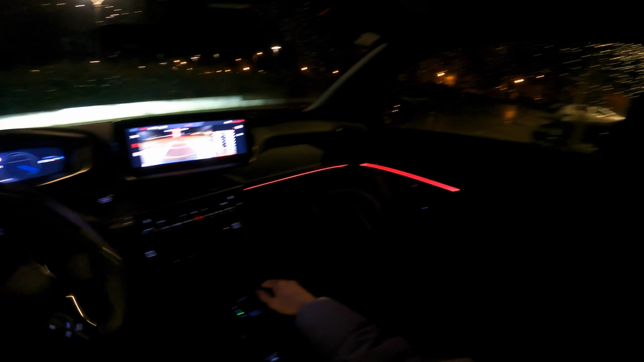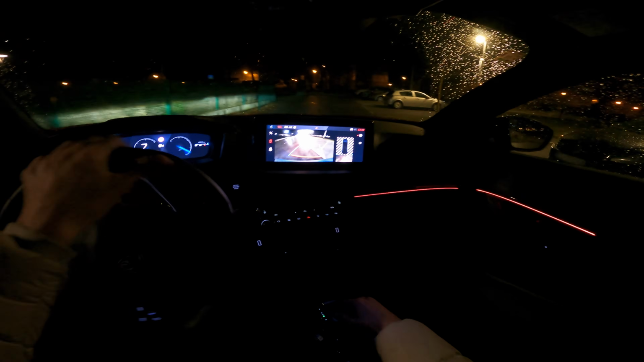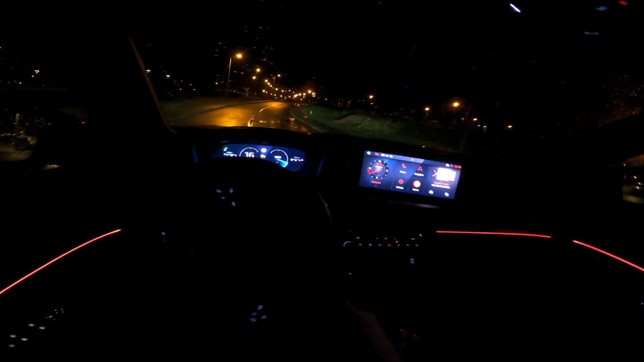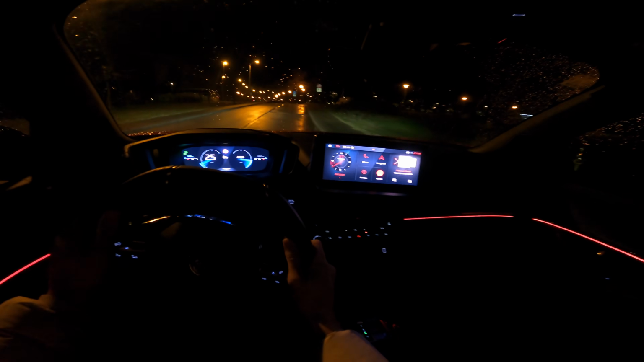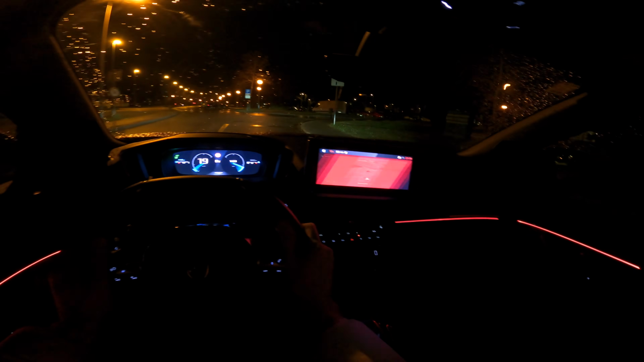Put it to drive, we're gonna head out. You can still see the camera, very practical. And if you go reverse, it maps the background. Let's head out. Okay, we have a little bit unexpected rain. Let me turn on the navigation.